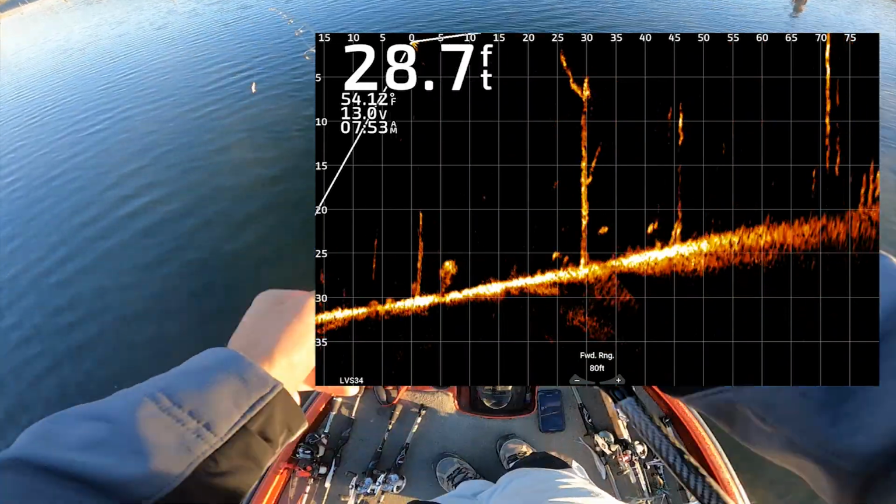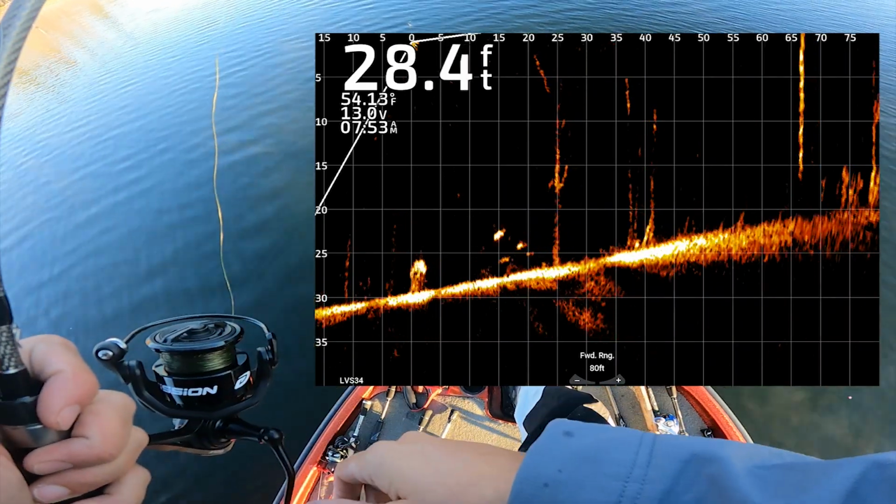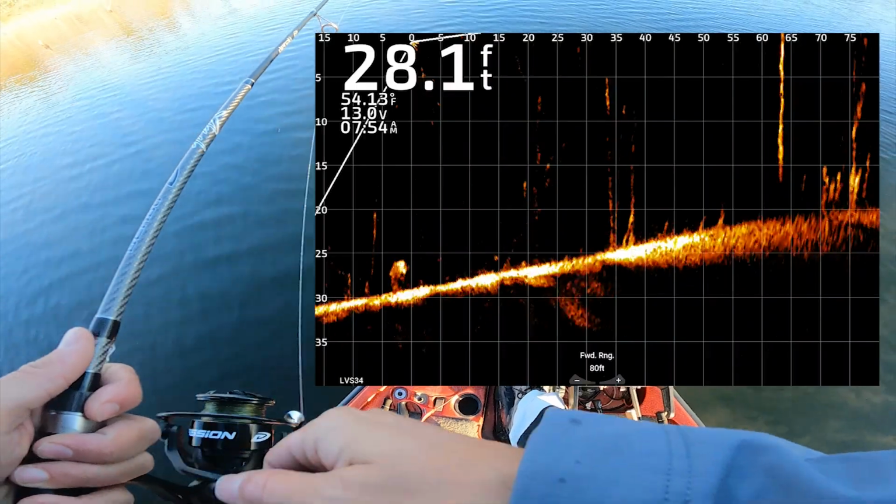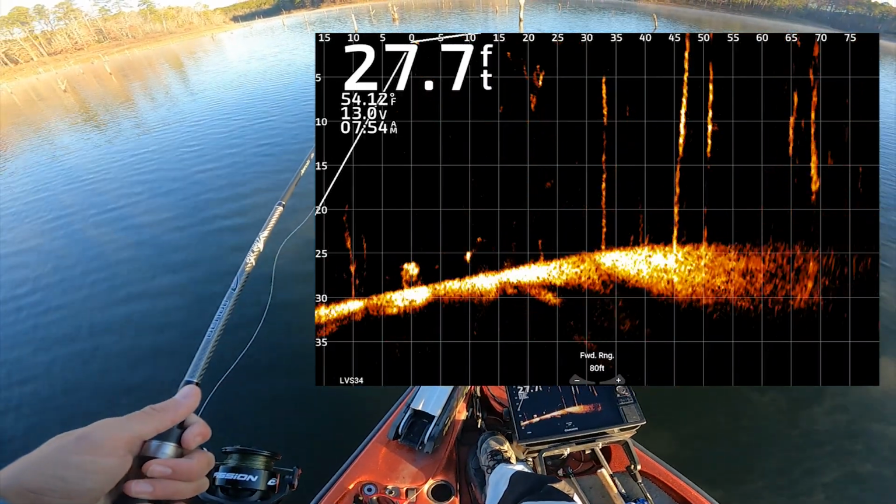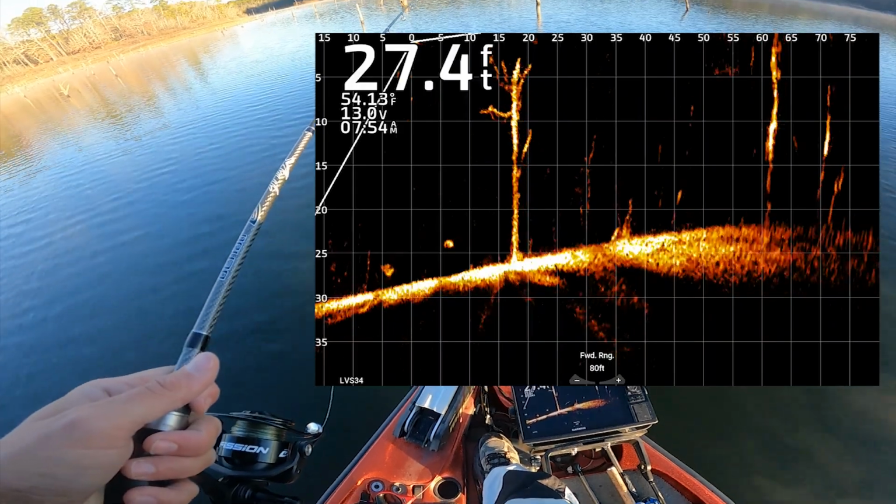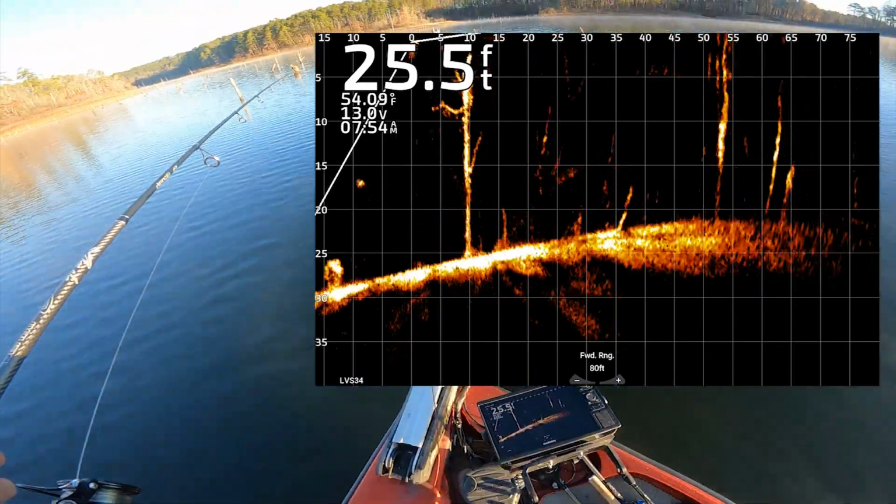Let's see, there they are. Oh no, they're coming at me. Gotta get their attention. I'm on the tree. That dude was coming up too. Dadgummit. I knew that was about to happen when I threw up there. I felt it go around that tree. Oh, we got off. Good, good, good. So they're behind me right now. They're kind of hanging around here.